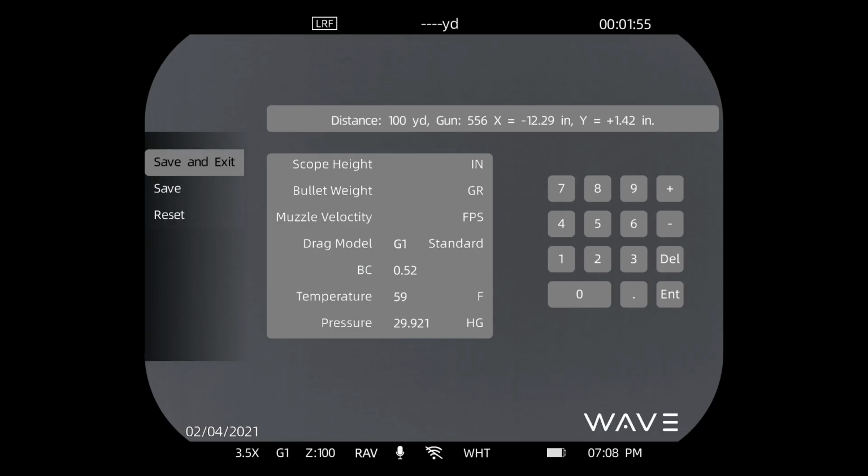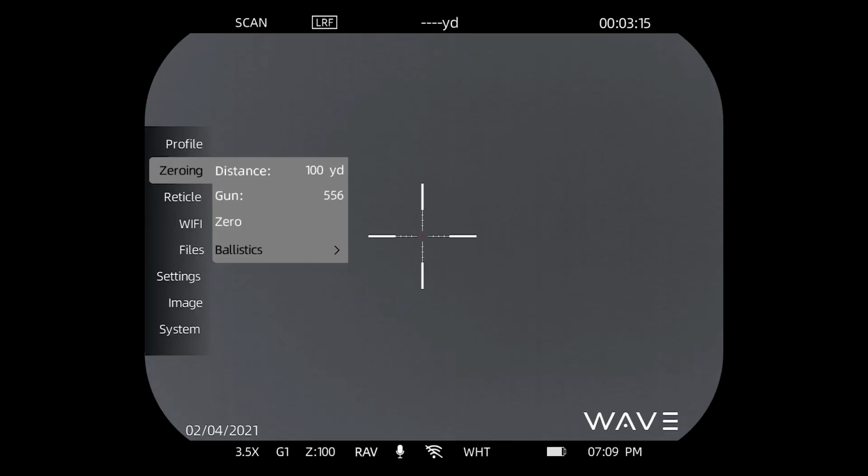and exit. Now, the other way to do this is to do it from your phone app, and it's a lot easier than trying to tap out. But if you're in the field and don't have your phone handy, you can always just tap it out directly from the screen. Save and exit. Okay, so that's the ballistic submenu inside the zeroing function.